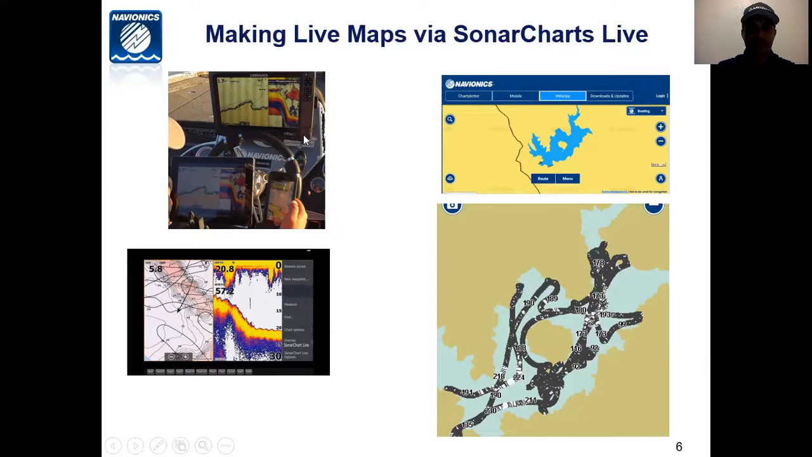So you'll no longer have to connect your wireless device, whether it be your iPad or your phone. This will work on Android too. You'll no longer have to connect them wirelessly. You'll be able to do the SonarCharts Live directly on your unit.